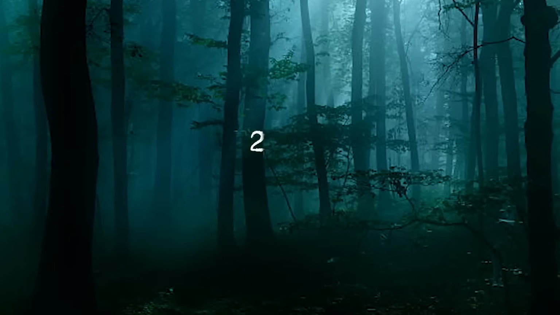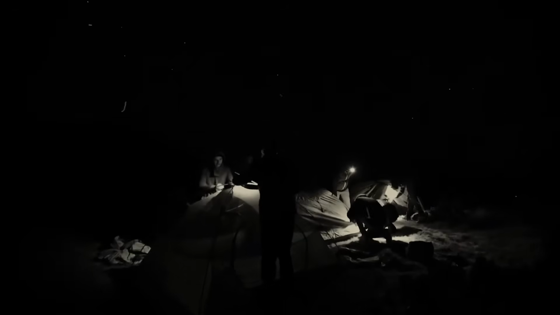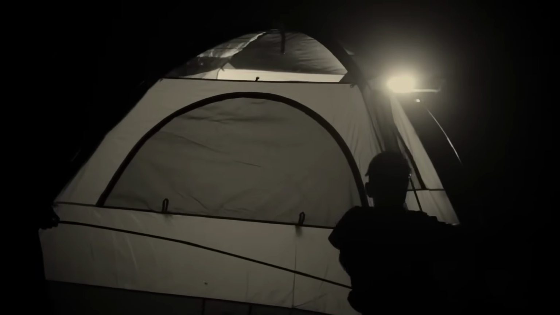This video was taken back in 2006 in the Catalonian forest, where two men and their families were on a camping trip. I'm not entirely sure what led up to the men taking this video or why they were walking around the forest at night, but regardless of how they got into this position, what happened next is something I'm sure they will never forget.